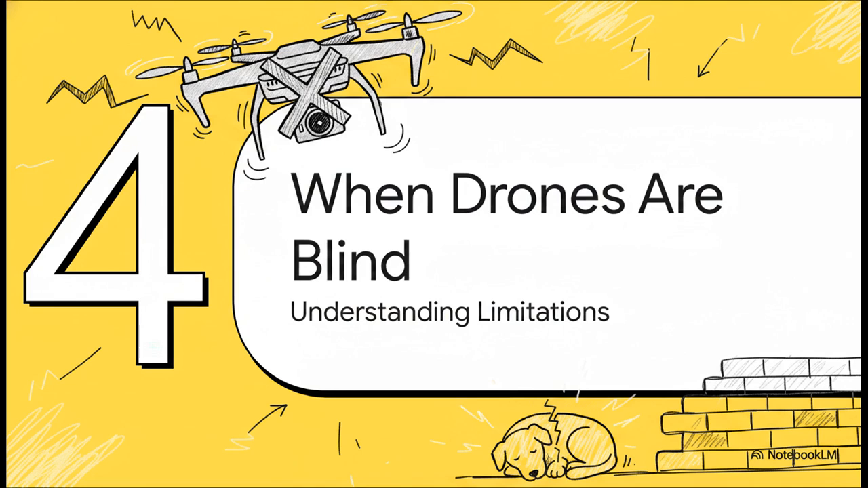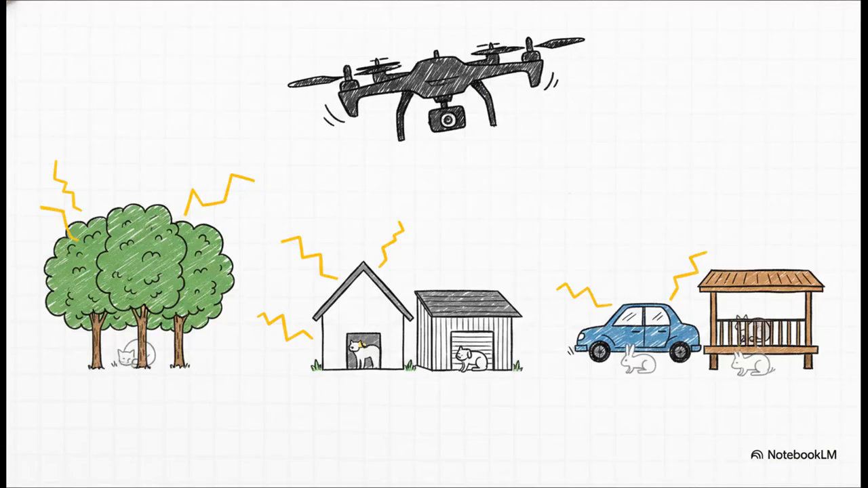All right, this leads right into our 4th section, when drones are blind. The key takeaway is simple. Thermal cameras cannot see through solid objects. Period. So that means a dense canopy of leaves in the summer? Nope. Big, thick evergreen trees? It's going to be blind. And it absolutely can't see inside a building, a shed, or a garage.